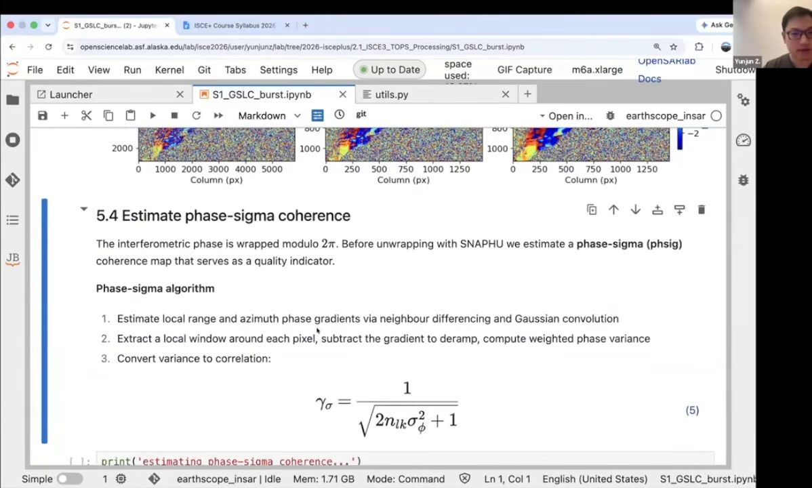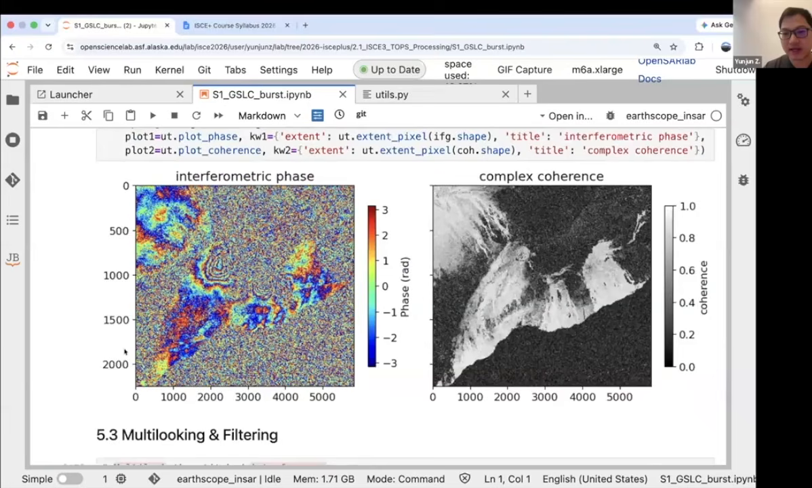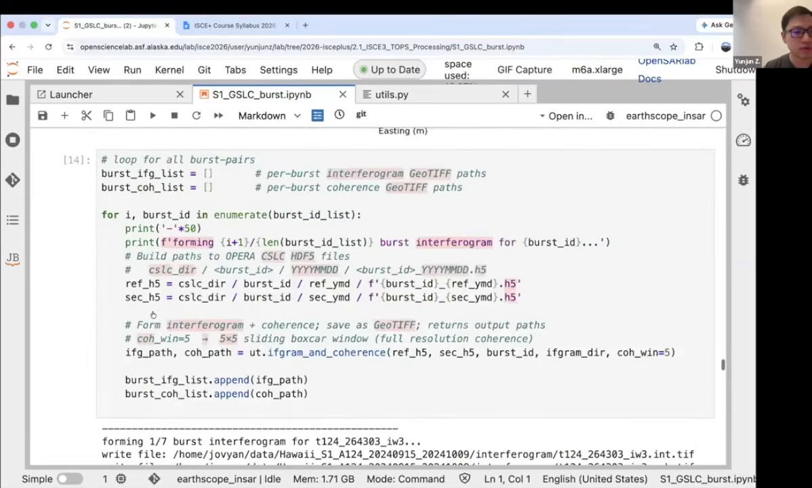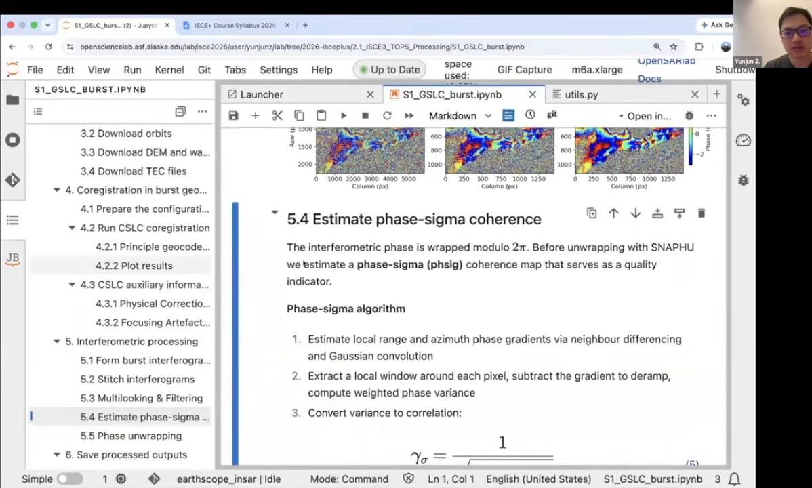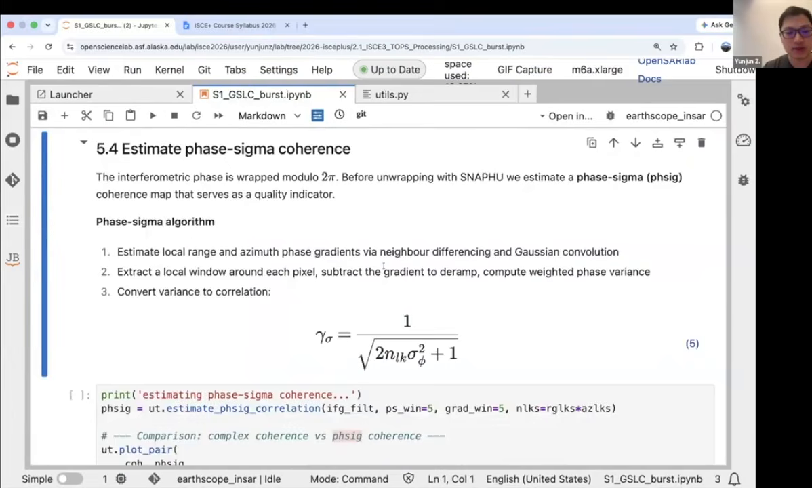And another thing is we have that complex coherence above, which is generated from the SLC using the equations here. In ISCE2, we also have another coherence. It's actually called phase sigma, or I call it the phase sigma coherence, which is defined here.